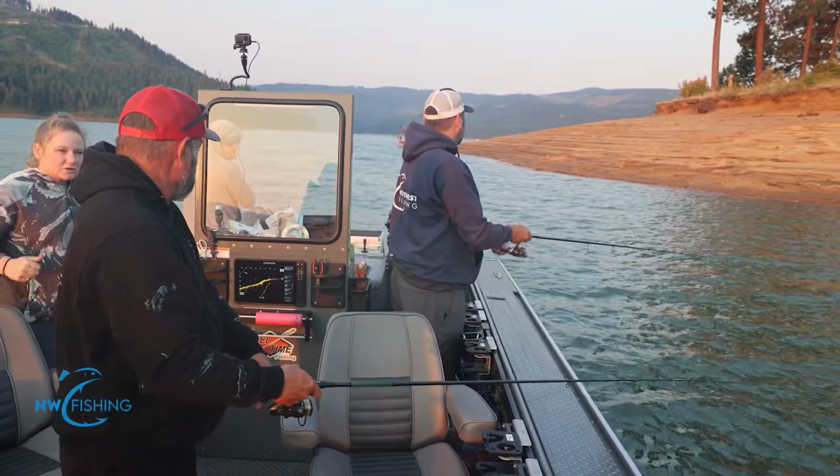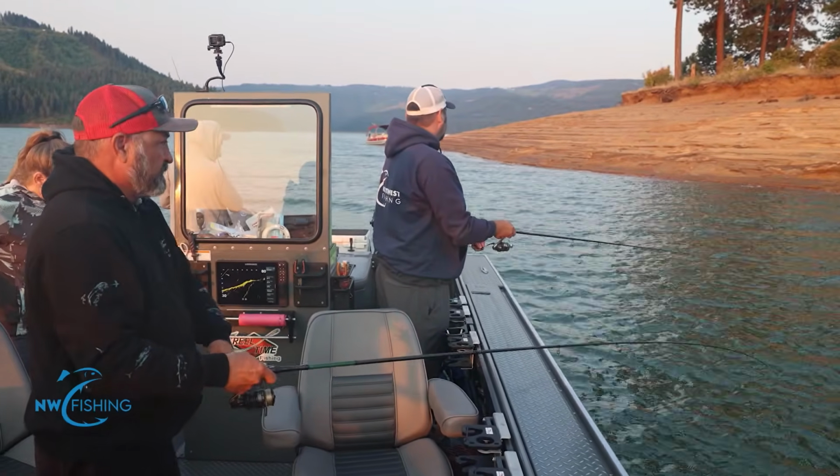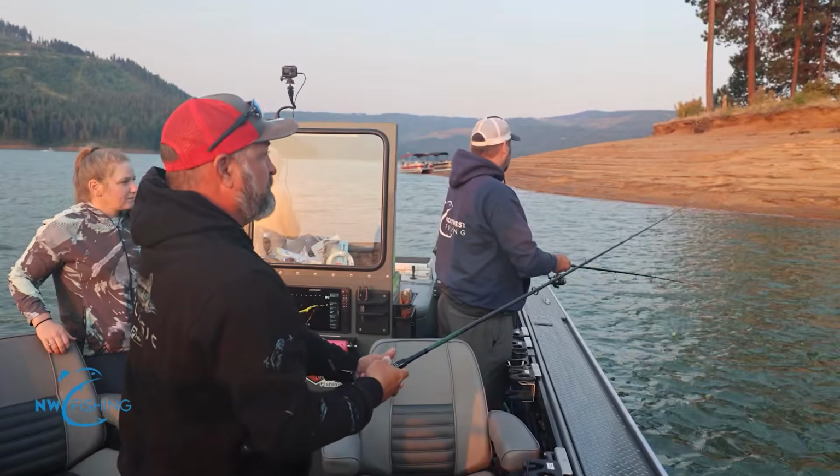So you're setting the hook pretty quick on those? Yeah, with these ones, yeah. So if it feels like a rock on the bottom, set the hook a little bit, or? Yep.